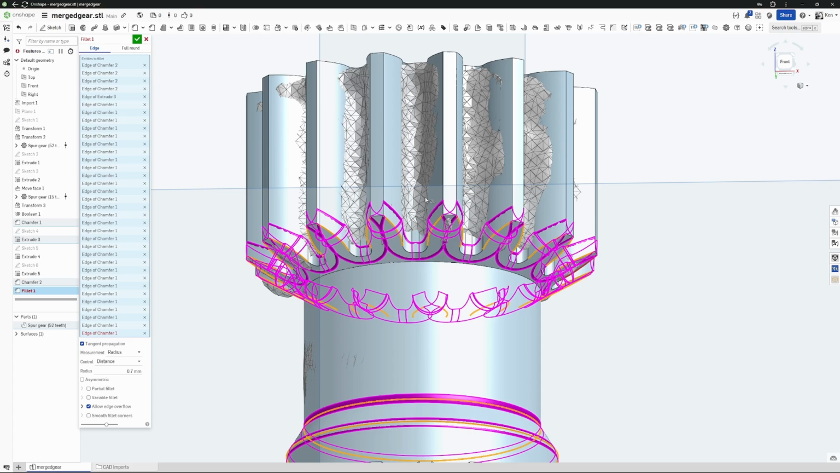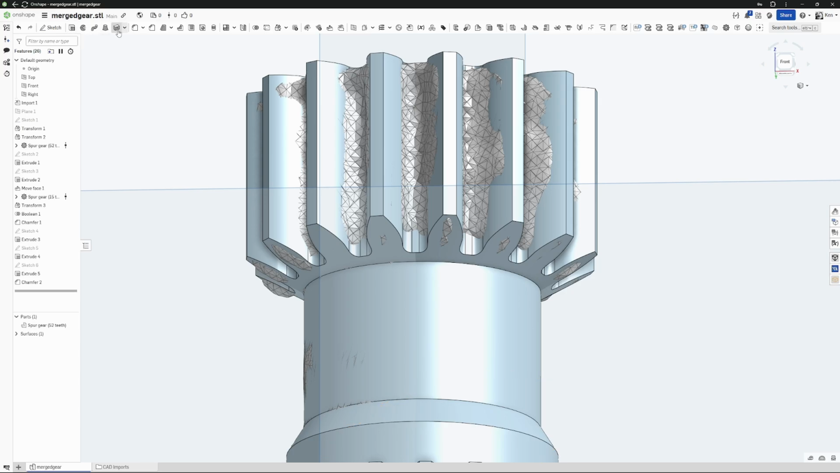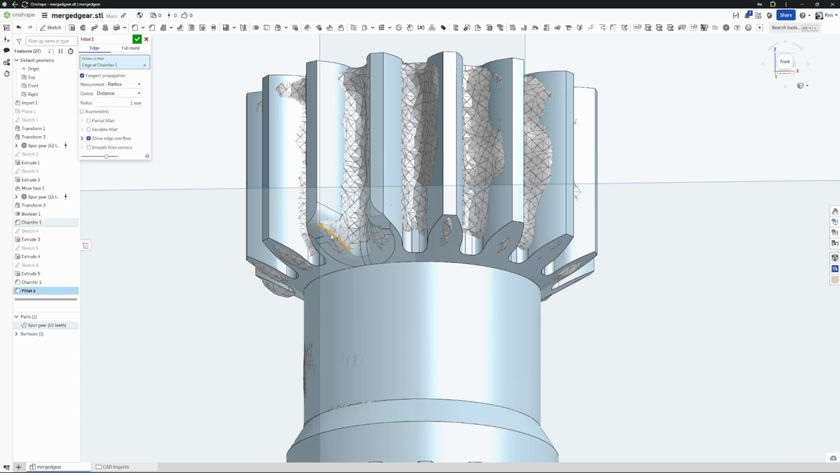Should not have done that. I'm just going to undo that altogether. I wanted to see if that fillet also matched on there, but it did not.